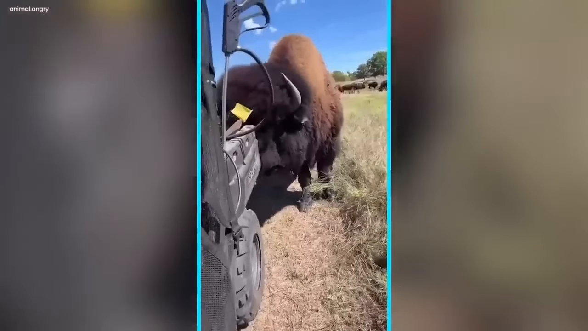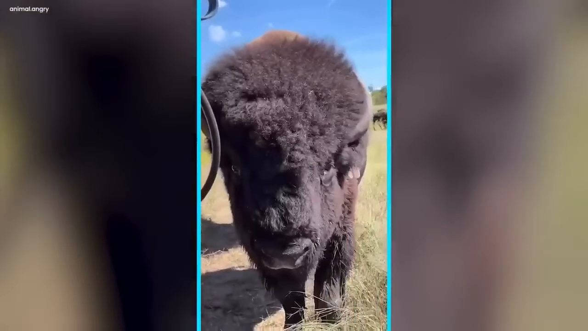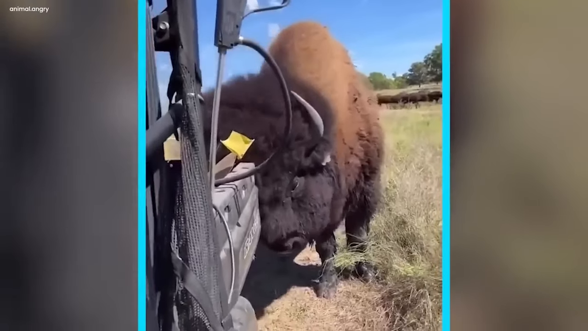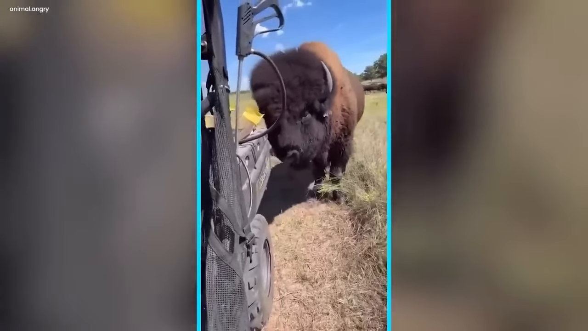The vehicle, with its hard, metallic face, contrasted starkly with the animal's soft, thick fur. The giant black creature's behavior was a mix of riddle and wonder, as if it was trying to figure out the strange object. This unusual encounter between the wild and the mechanical was a testament to the beauty of nature's curiosity and its capability to accommodate and explore the strange.